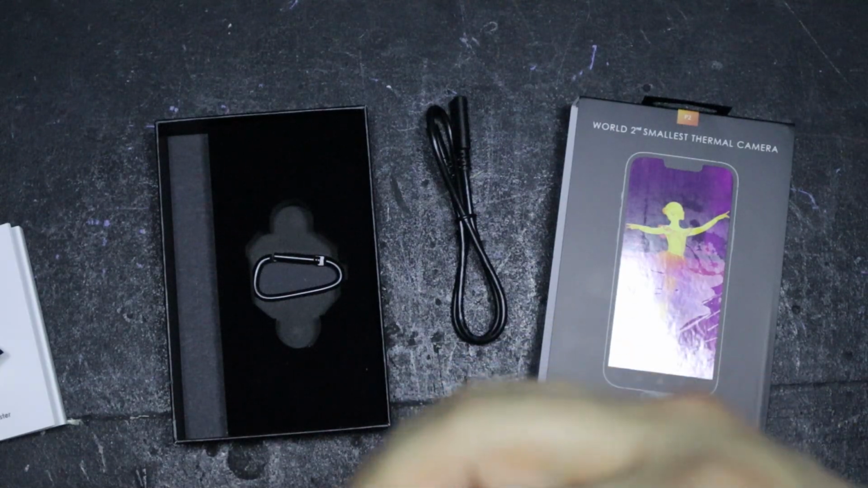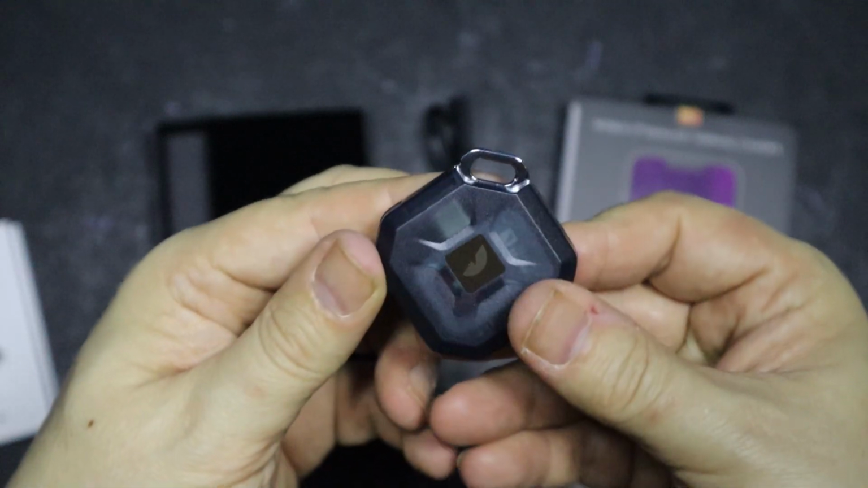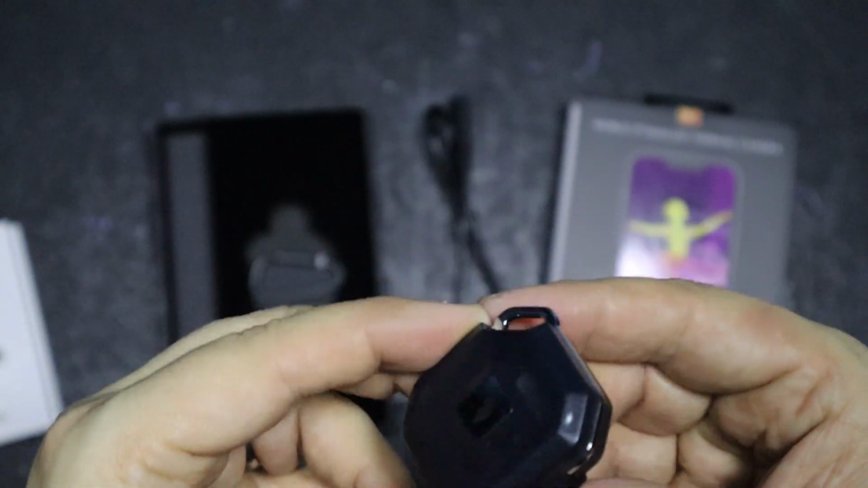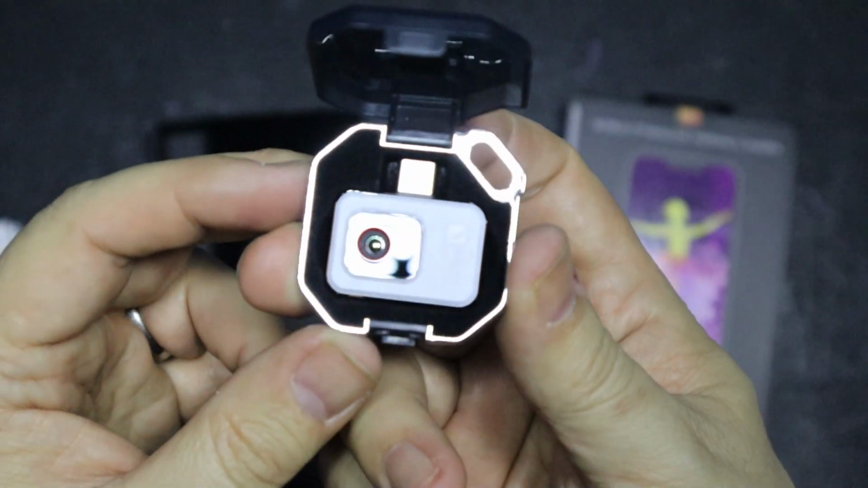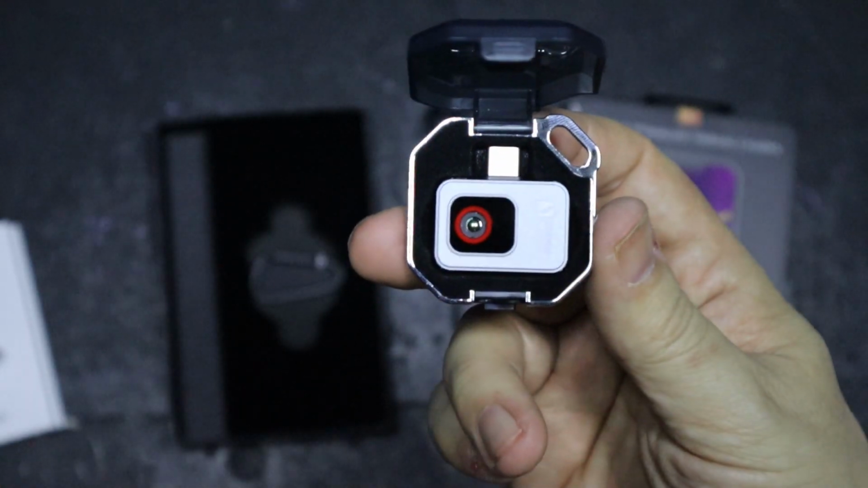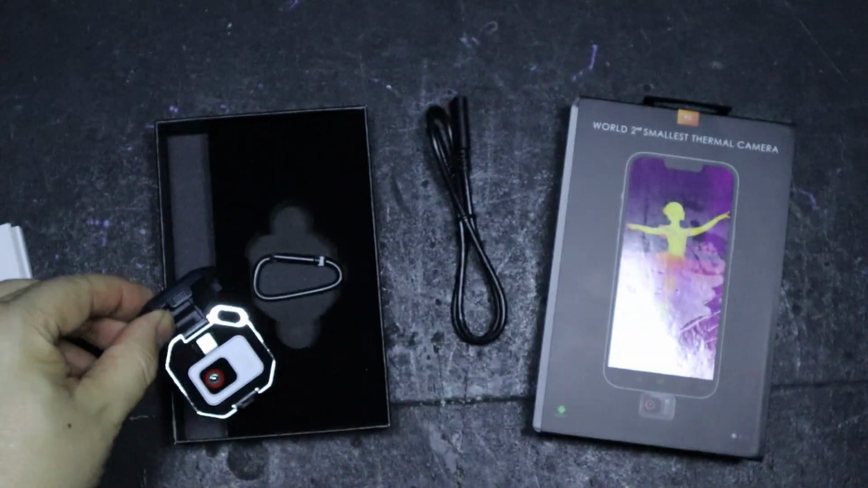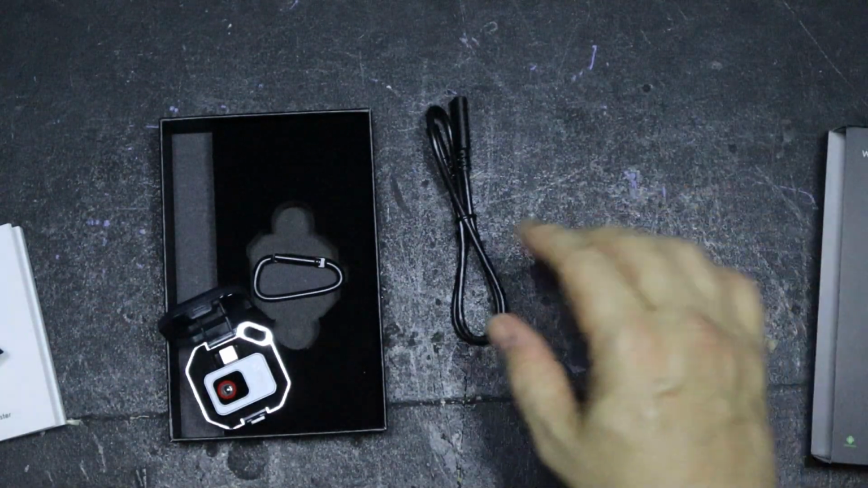Obviously it's in a case. The case looks like a pendant. You could wear that around your neck. It's surprisingly nice. Oh my goodness. Look at how small that is. Like, that's incredible. I love that.